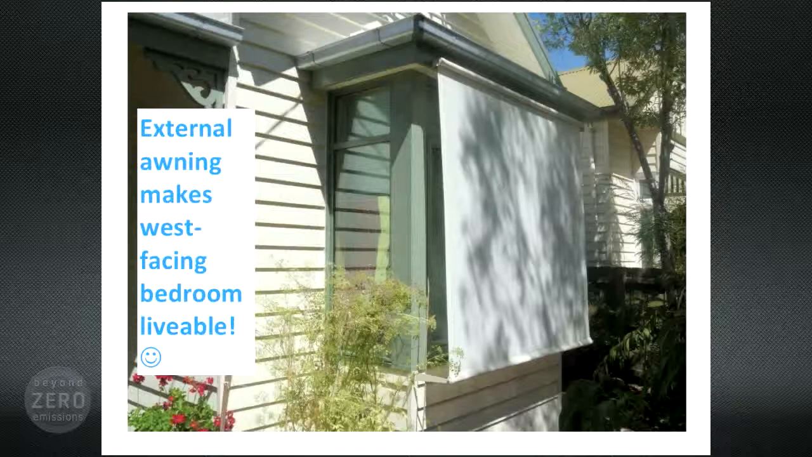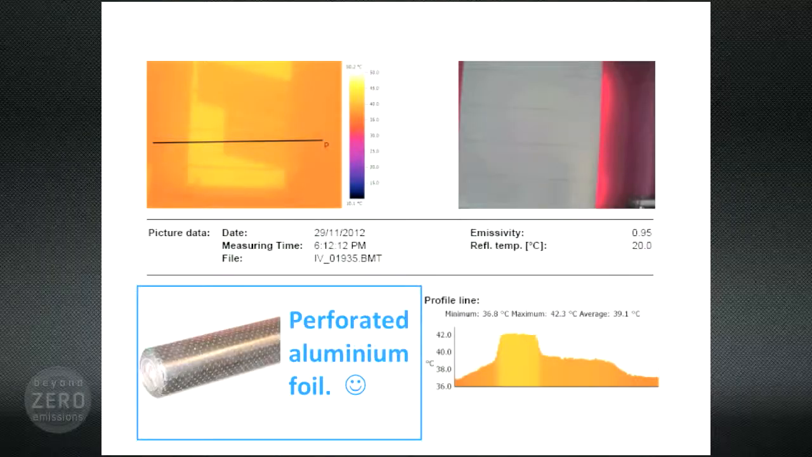Here's another west-facing window upstairs where this blind is. So the blind's drawn in the afternoon, but still this blind is acting as a radiator to the inside at up to 42 degrees. The blind over here looks like it could be cool, but it's actually hot as heck.